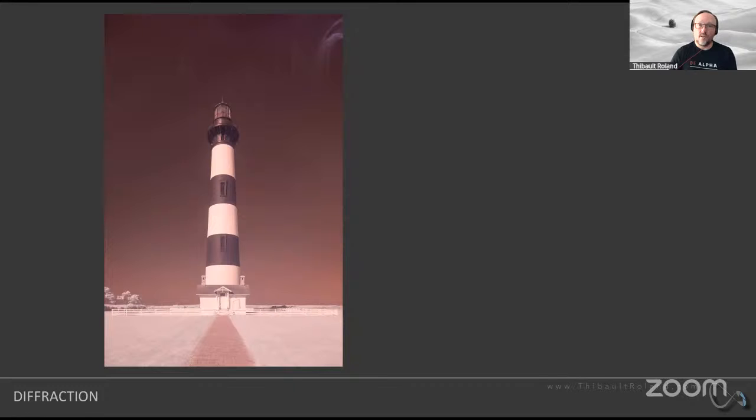The other thing that's very annoying with infrared that you have to absolutely keep in mind, especially if you're using filters, is that infrared is going to be extremely sensitive to any sorts of diffraction or very little hole, very little gap that may be anywhere in your system.